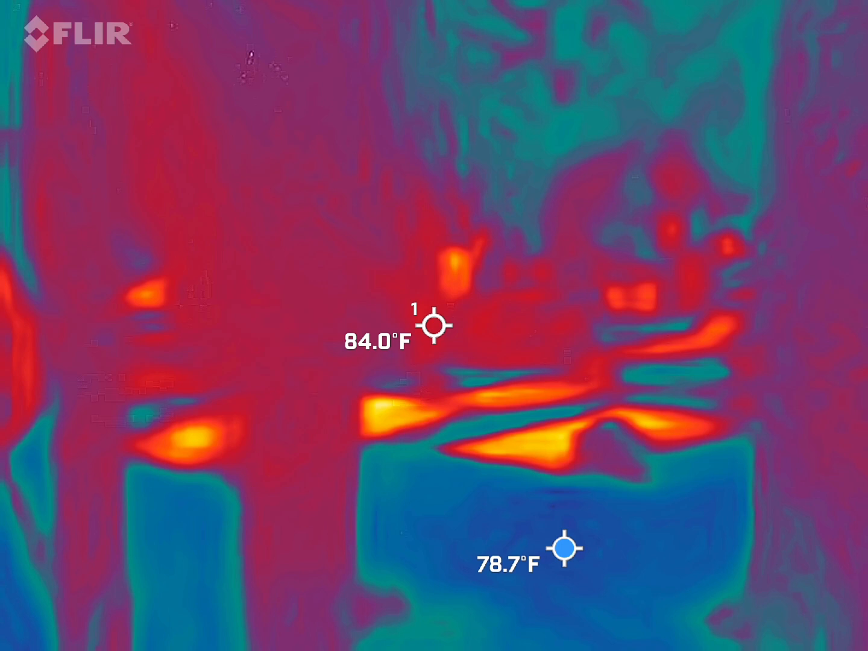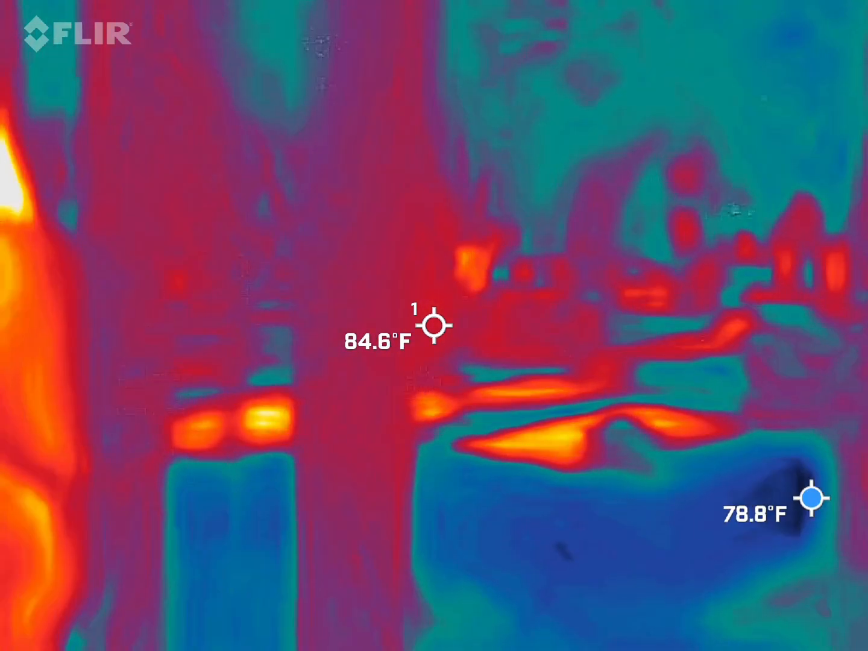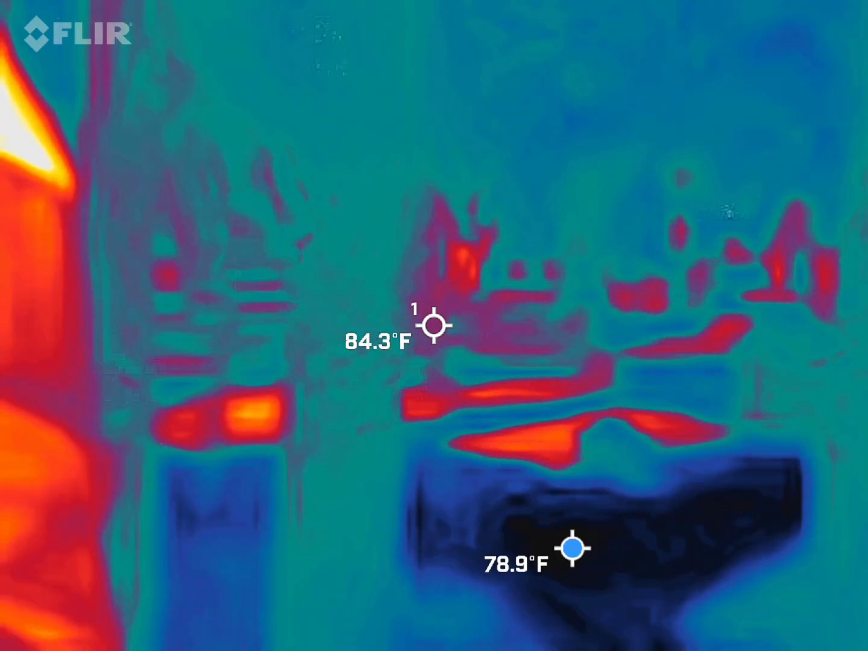Oh, Kai, you do have a zoom at the top. It goes horizontally. There you go.